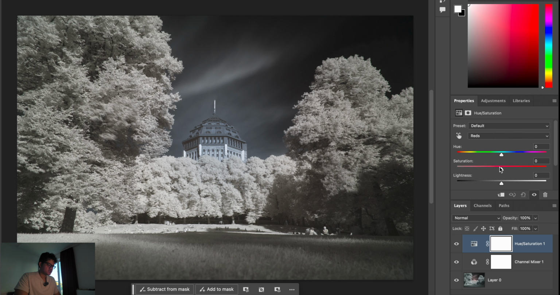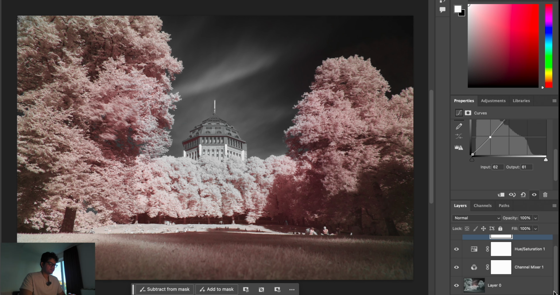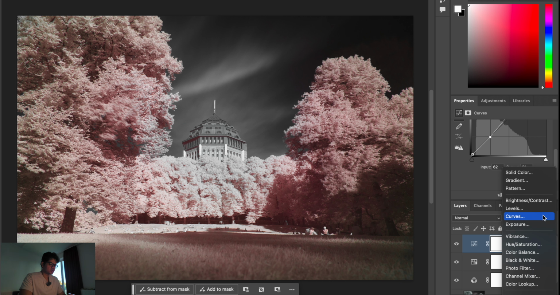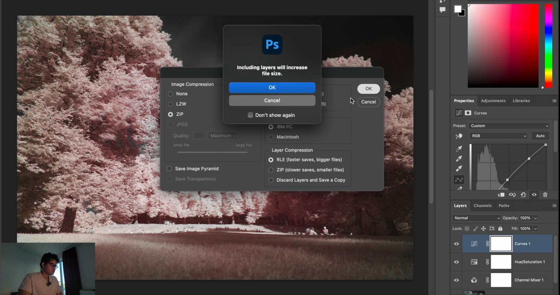The first thing I'm going to adjust is the reds and yellows. These are usually the normal steps. Now you're trying to get it contrasty, and finally we're just going to save these images. Just click OK.